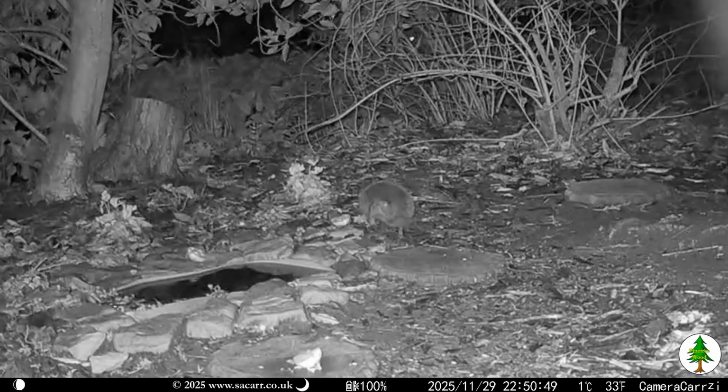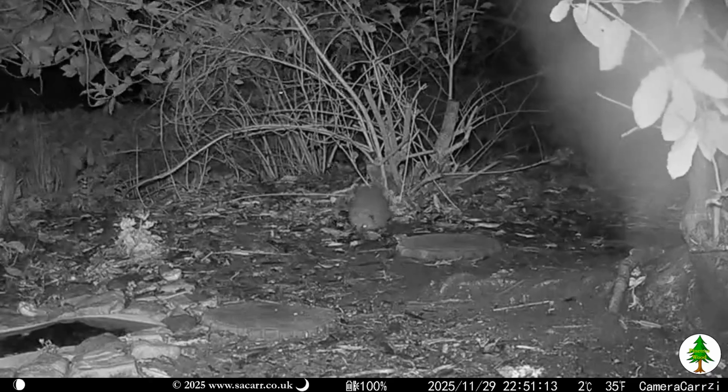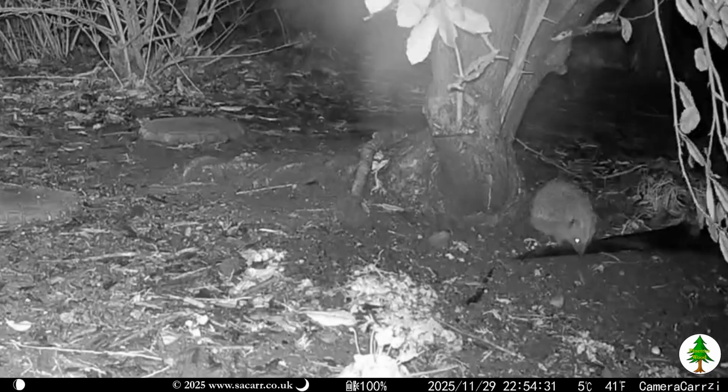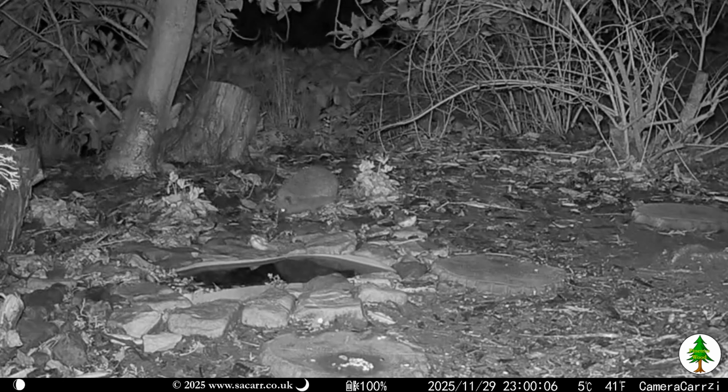Almost 2 hours after that, the hog was back with a bit of an itch that needed a scratch. Once again, he spent quite some time searching around the wooden floor and ended up being there about 10 minutes in total.